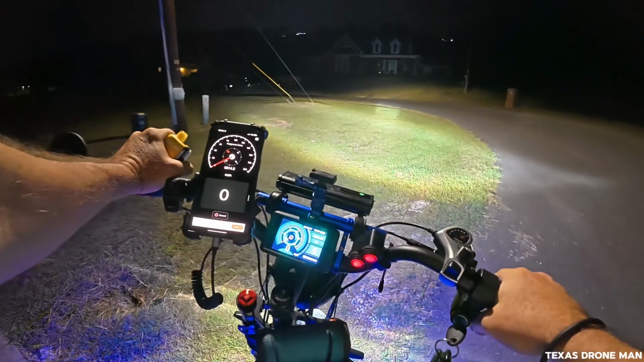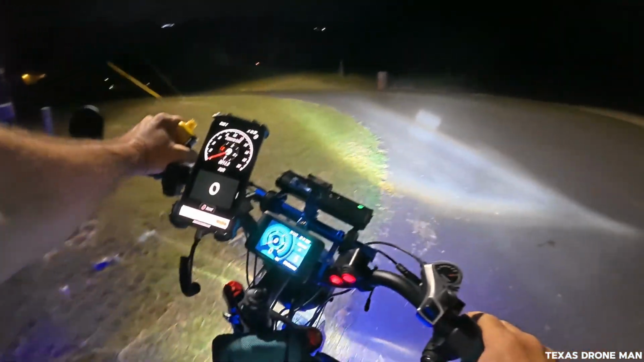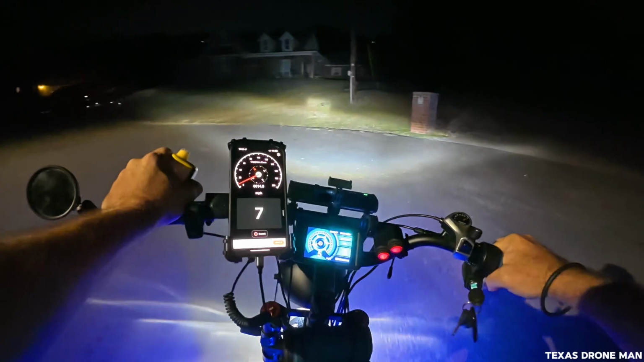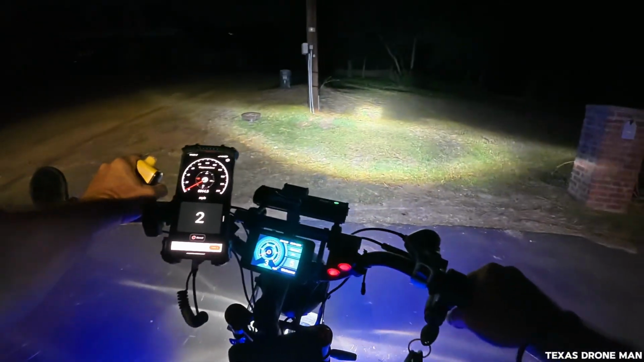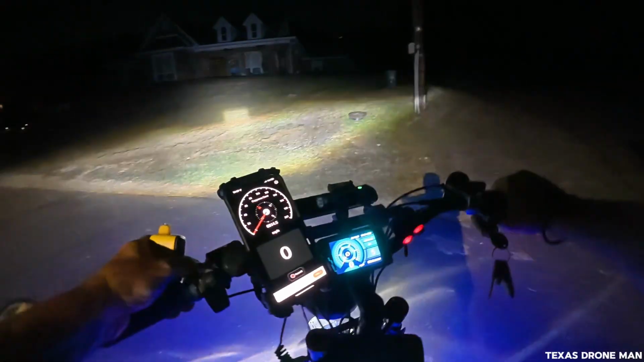Over there getting into everybody's damn trash, and if they got animals, he'll get in there and kill your chickens. But I'm sure everybody thinks, oh, they're so cute. That's a predator, and he will kill your animals. He'll kill your cat, he'll kill your rabbits, he'll kill whatever he can get his hands on.